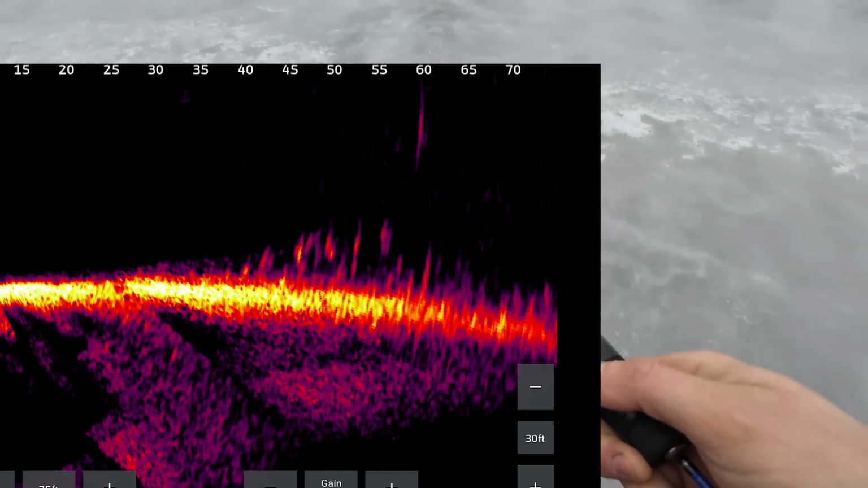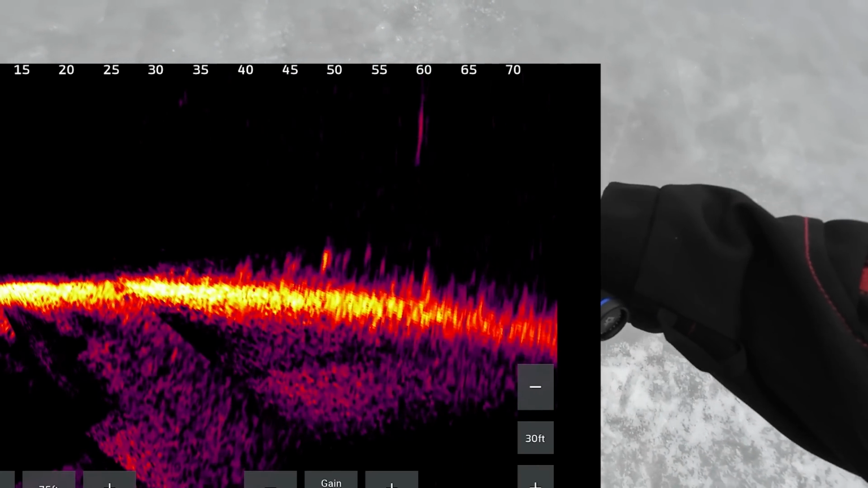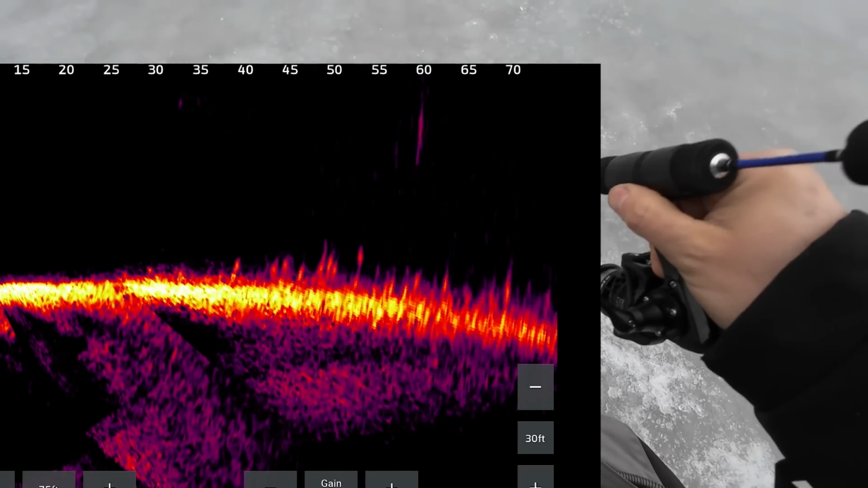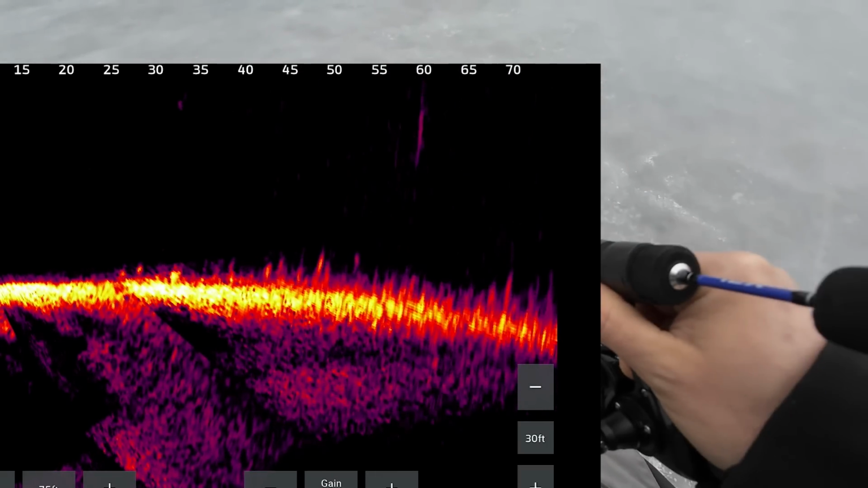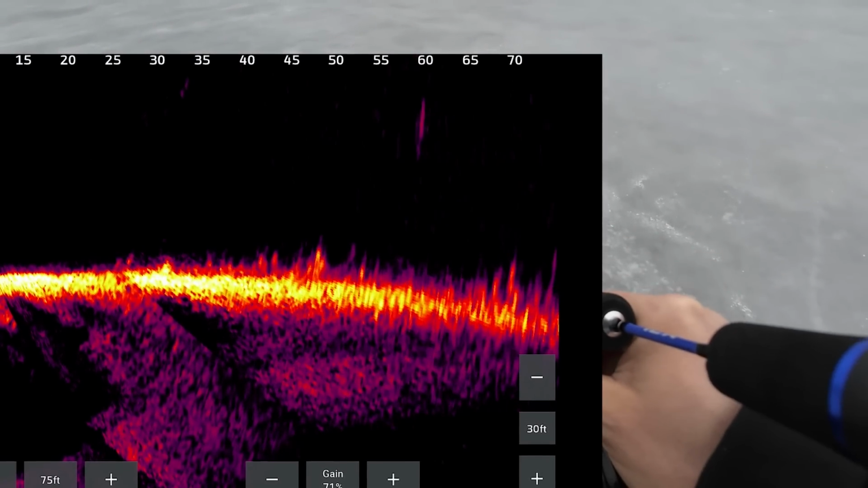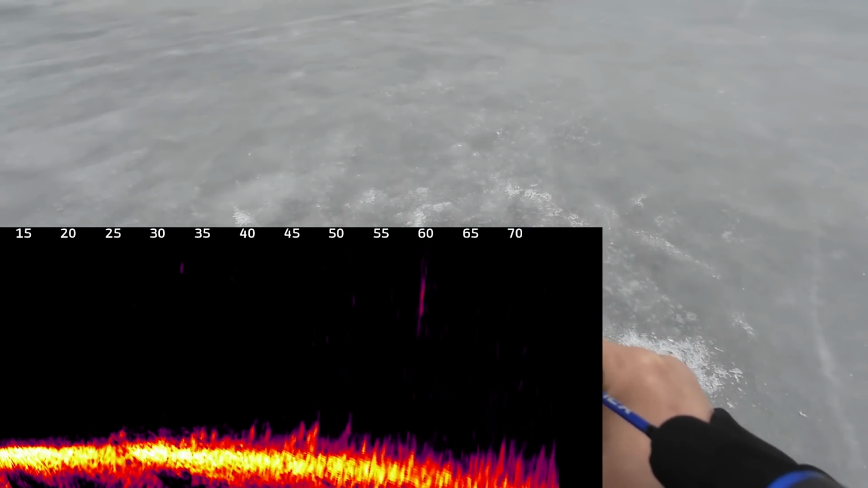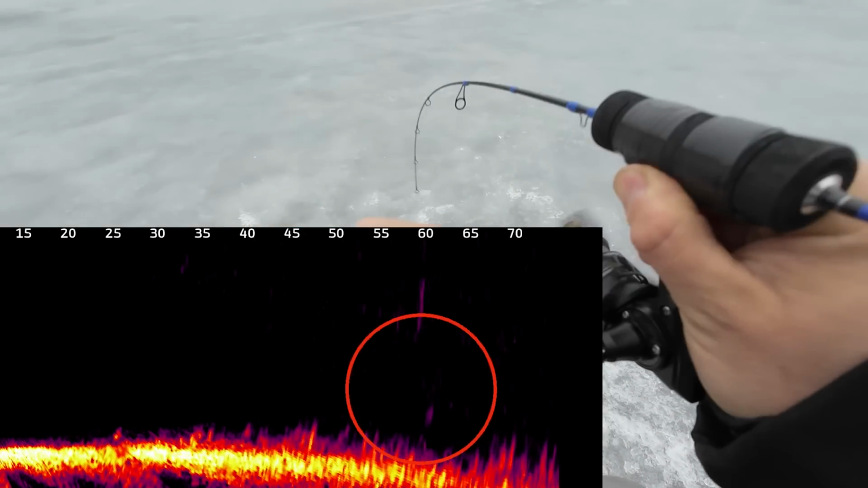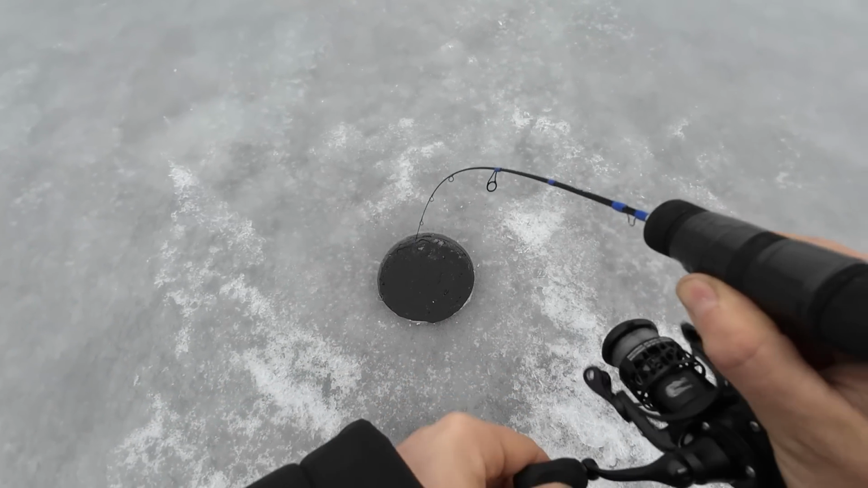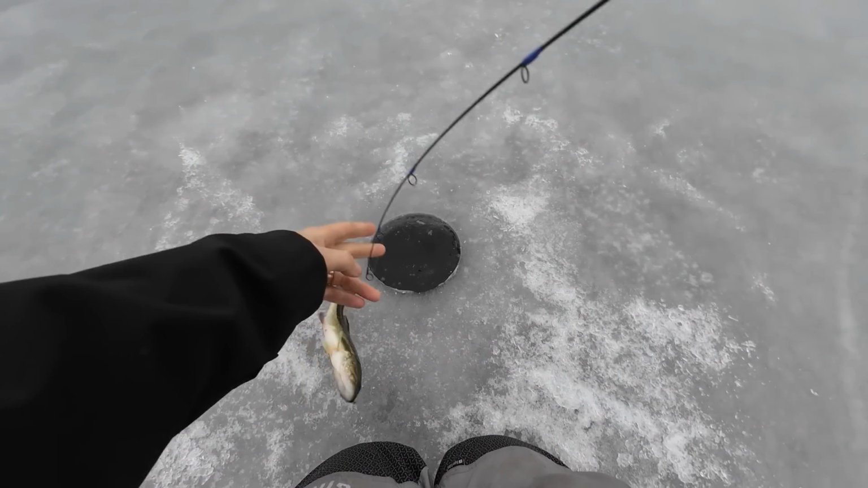Let's see what's up. Okay, here we go. I bet you this is right where they're at too. Make a little hole. Well, obviously we know they're here, so let's just drop down into them. Maybe this is what we need to get them spooked. I'm going to raise up a foot. Jig, jig, jig, and hold still. Oh, just got railed. Instant railed. And it's a largemouth. Okay.